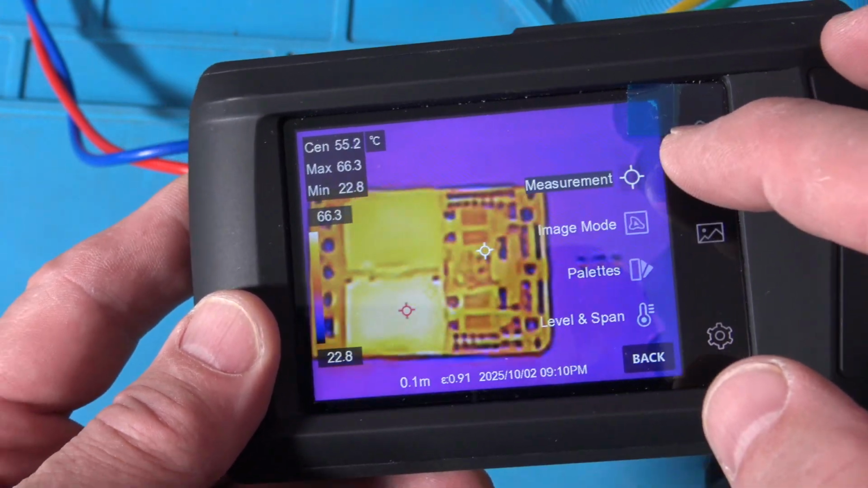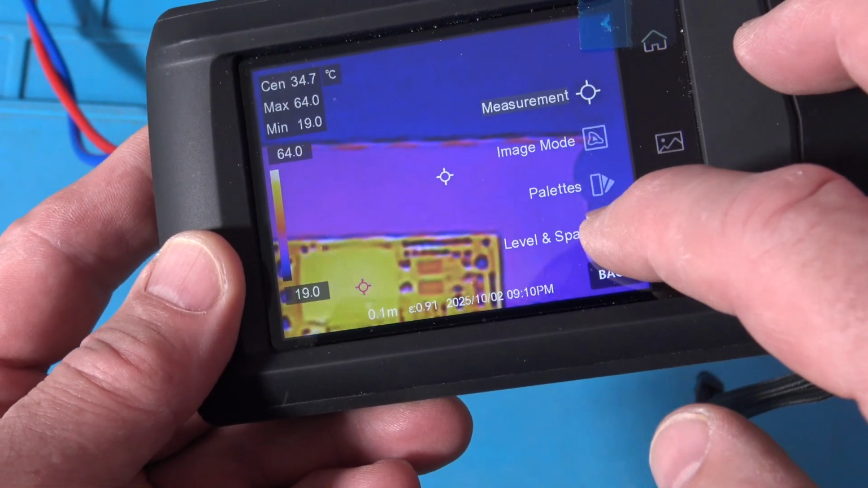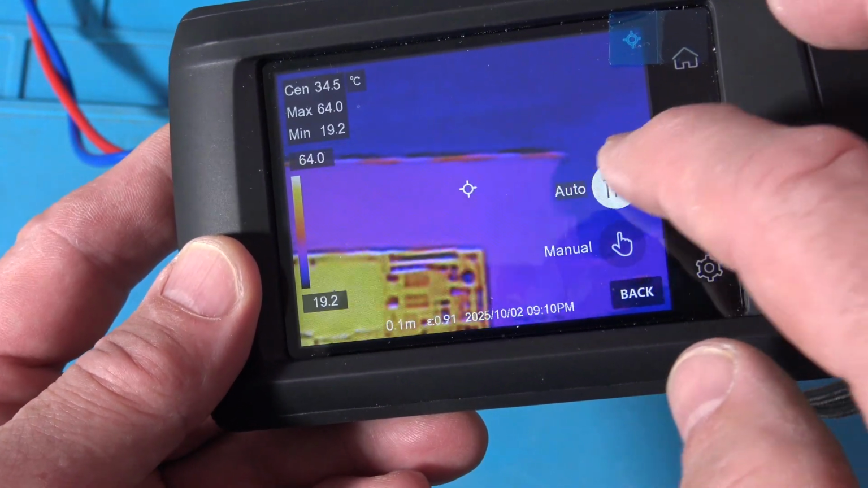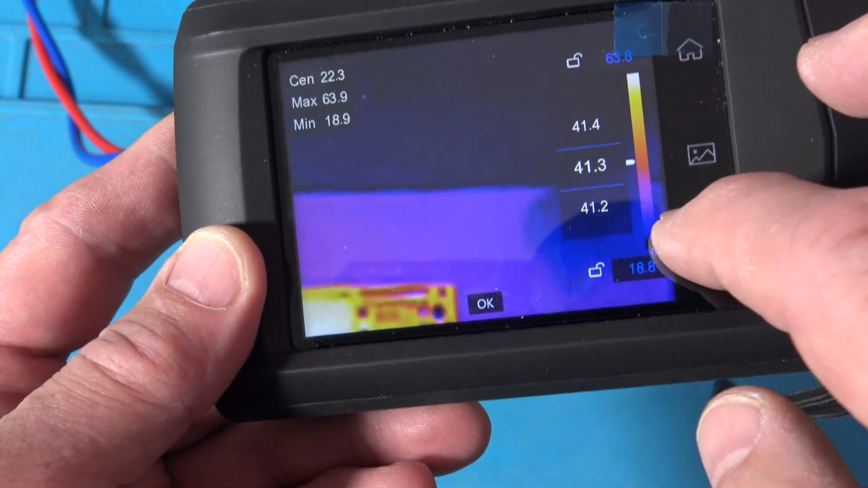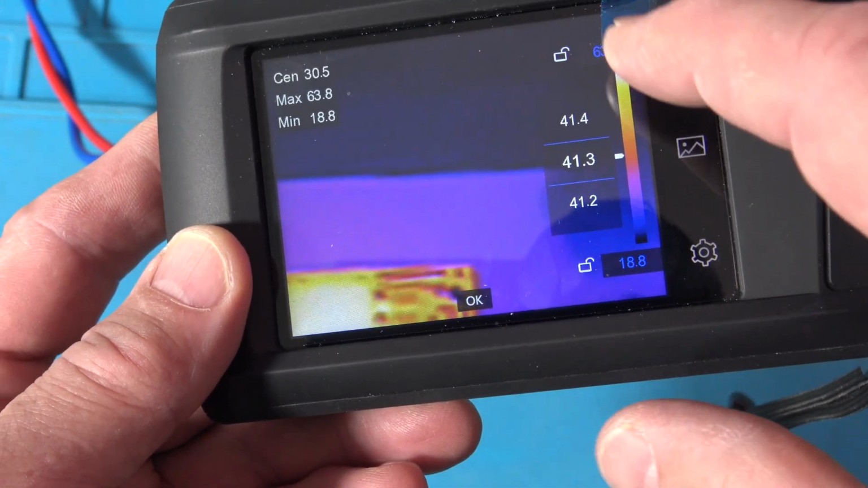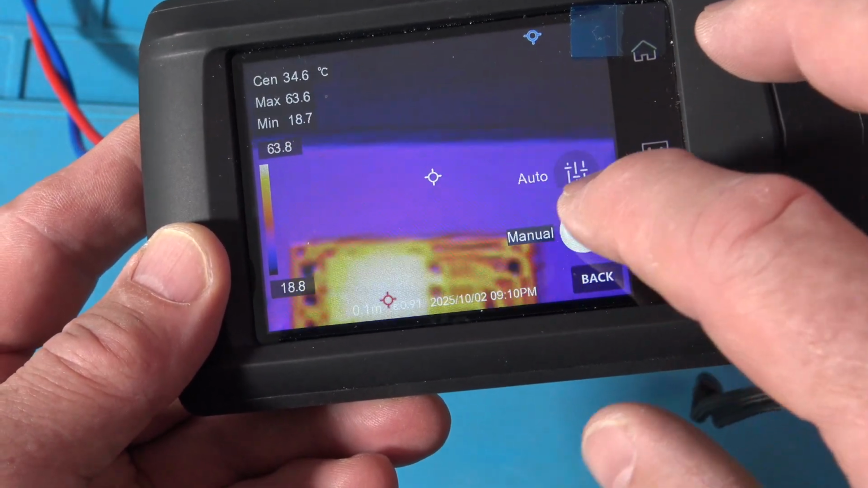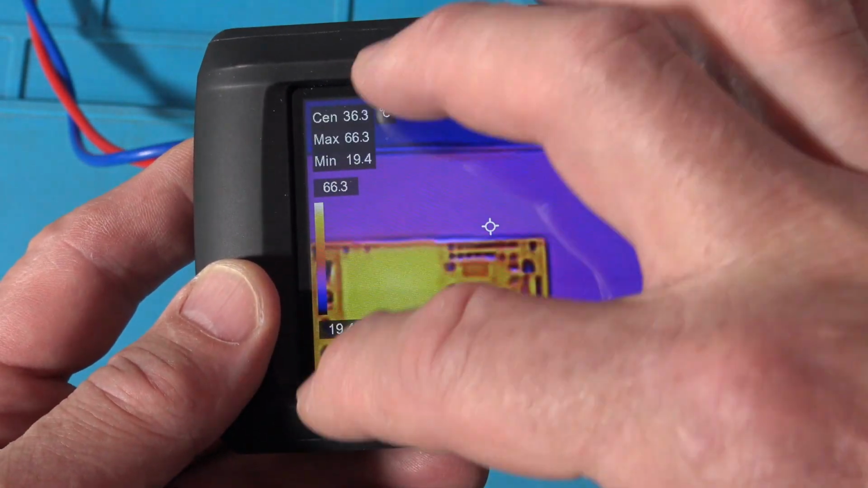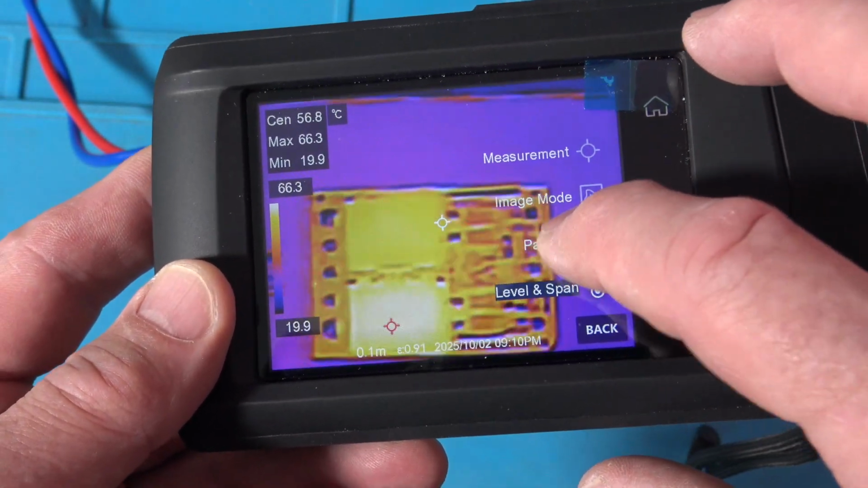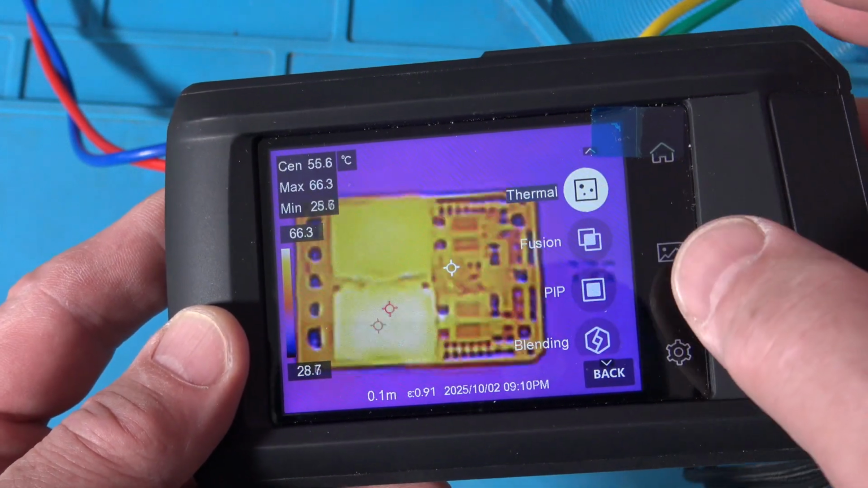And you get these things. Now let me move away so you can see it. Measurement, image mode, palettes, and level and span. Okay, so let's do that first. So it's on auto right now, okay? I can go to manual, and then I can say, you know, the temperature span I want, okay? But if I just leave it on auto, then I don't have to worry about that. I can let it span the temperatures that it sees, okay? Now palettes, we're gonna go through that in a minute. Let's skip that and let's go to measurement mode.